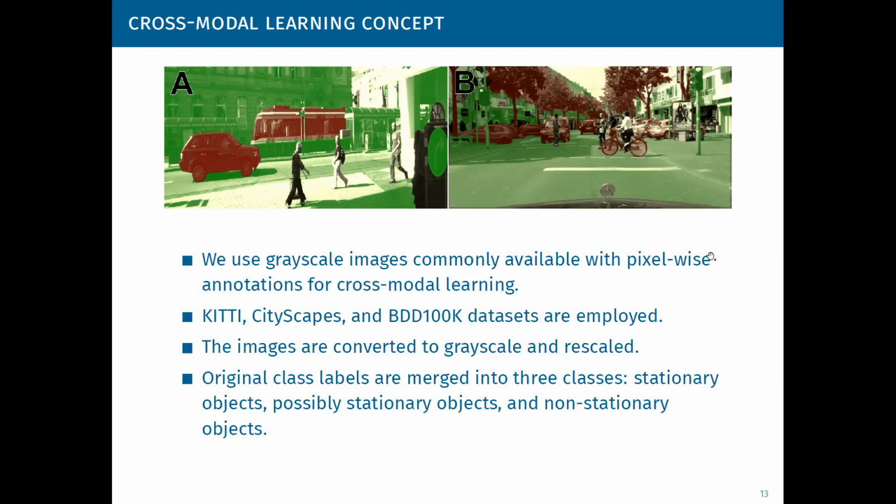Specifically, we use images from KITTI and Cityscapes datasets mostly, also a couple of different sets of images were used. For this purpose, we try to make this learning set as diversified as possible. What we had to do with those images to make it possible to learn for a cross-modal system: original class labels are merged into three classes.